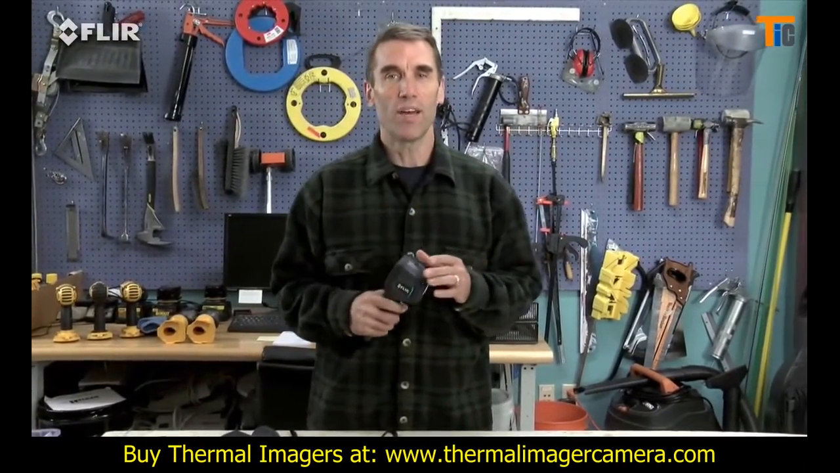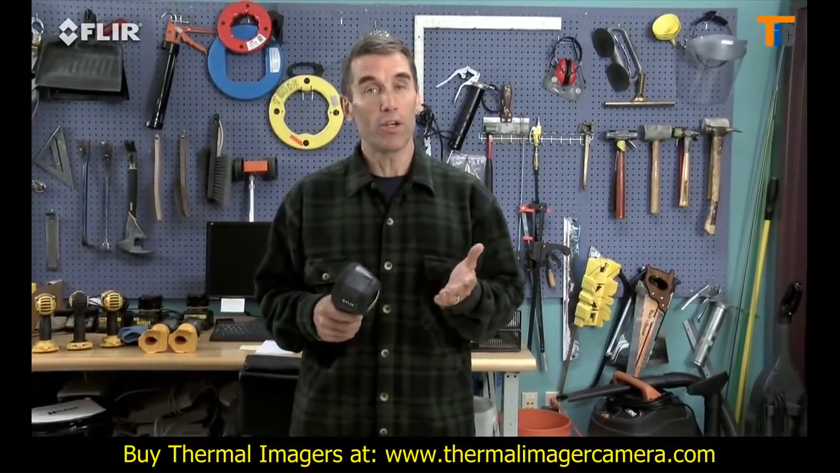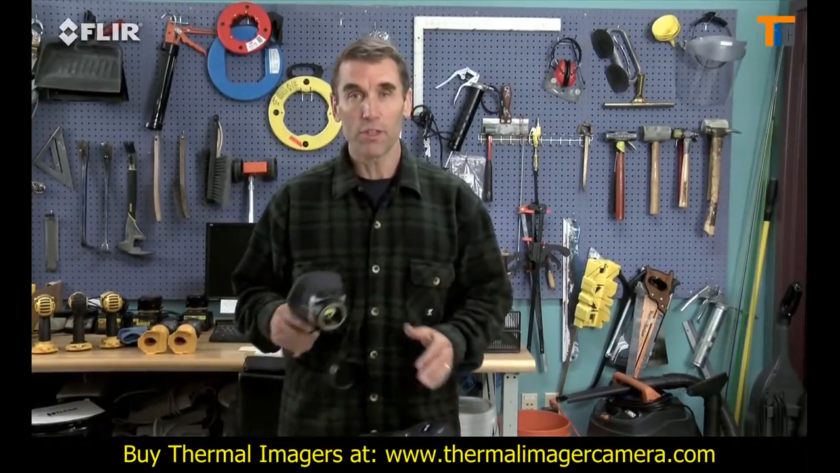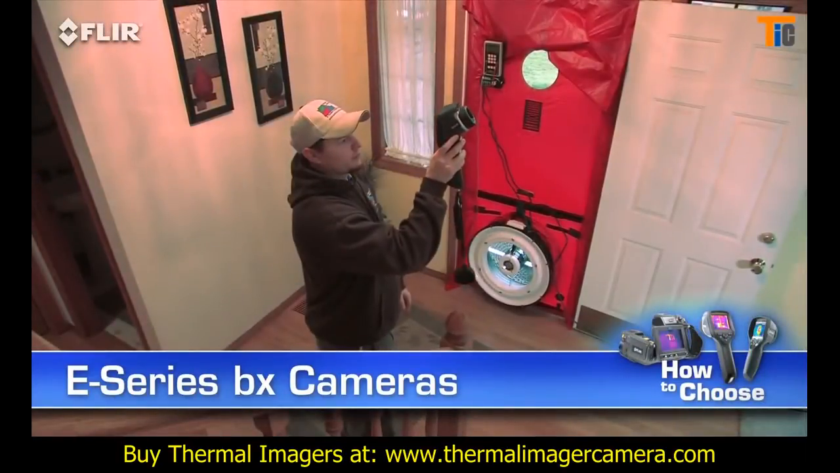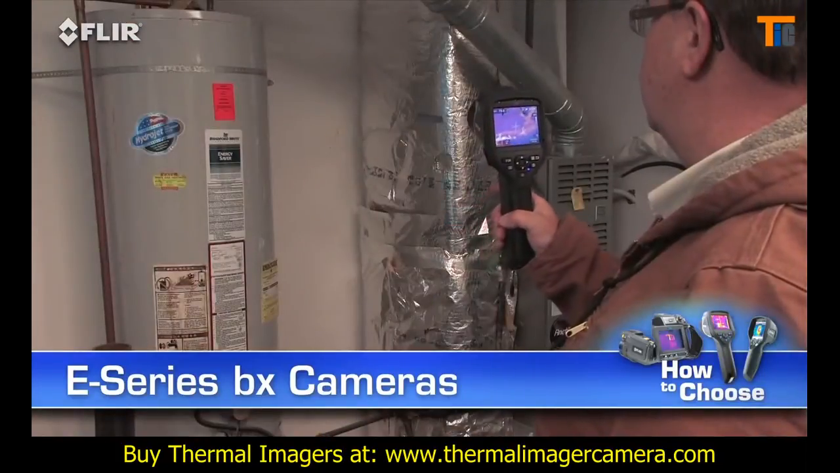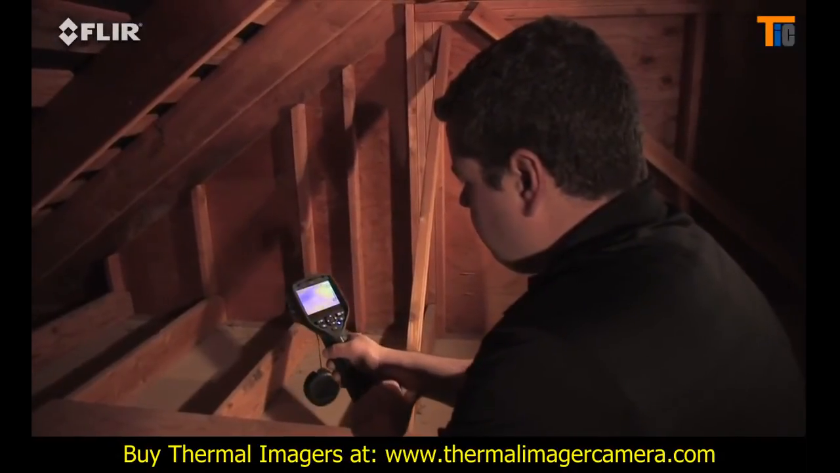If you've seen the i7 and you like what you saw, but you're going to be using your thermal camera frequently for energy performance and other building-related inspections, you should consider FLIR's E-Series BX before you make your buying decision. E-Series BX cameras give you lots of extra tools to make thermal surveys more productive. The kind of features you need to stay efficient and grow your business.